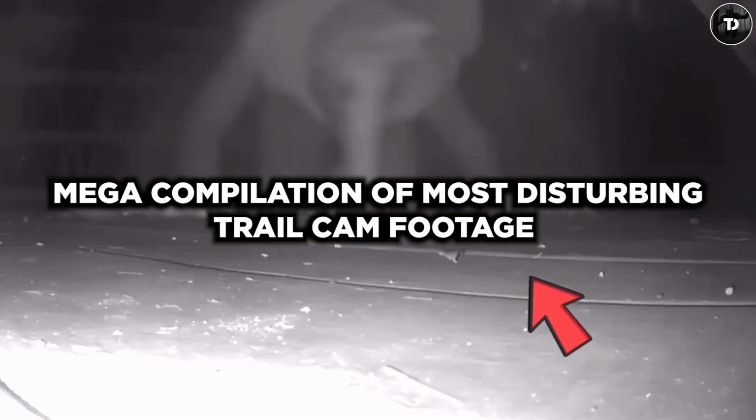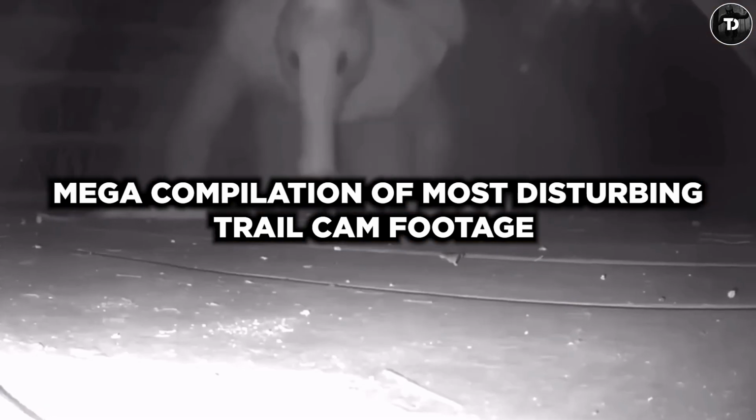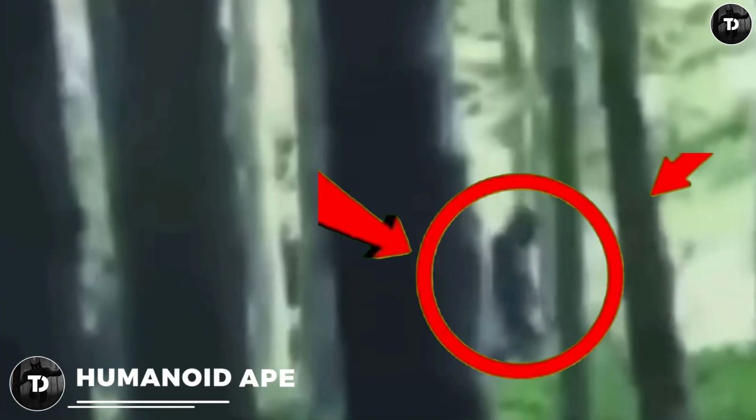Cameras capture some of the deadliest things that we fail to see with our eyes, from the humanoid ape that wanders around the forest to the stalking creature that sits by the roadside. Here are some of the scariest and most exciting footage captured. Let's look at it. Humanoid ape.